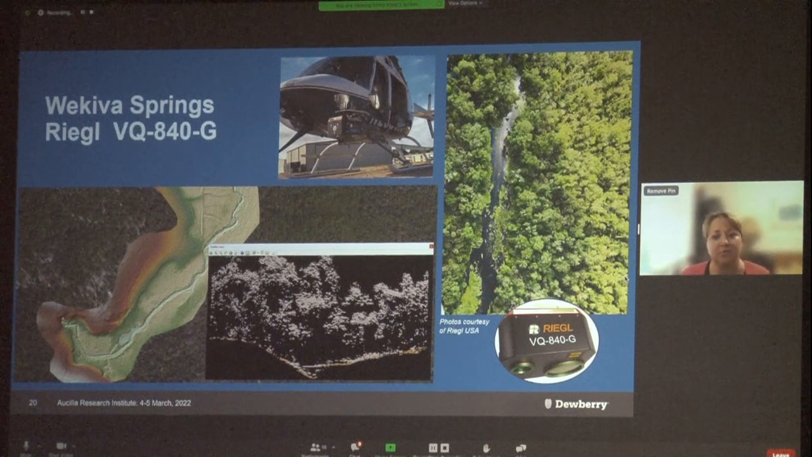The resultant data showed great performance in the non-vegetated portions of the spring and the river, but did struggle to penetrate areas where there was heavy vegetation. So it's a nice smaller format system that can be flown on smaller aircraft. It was flown on a helicopter for this use case, but does have its limitations.